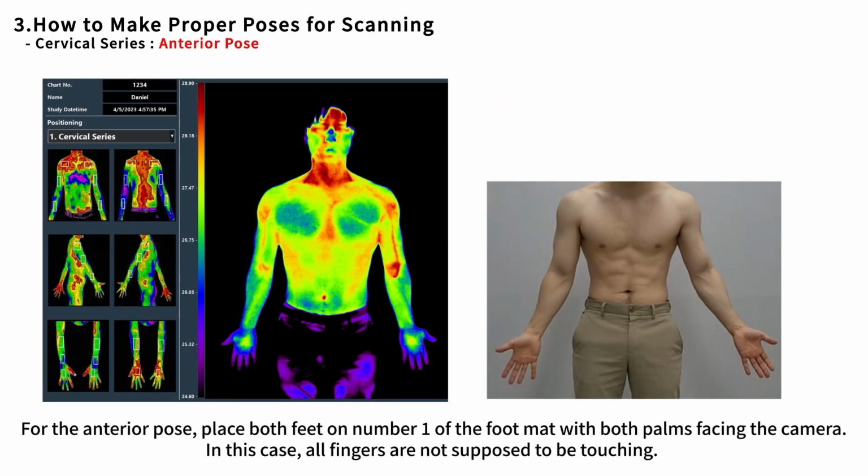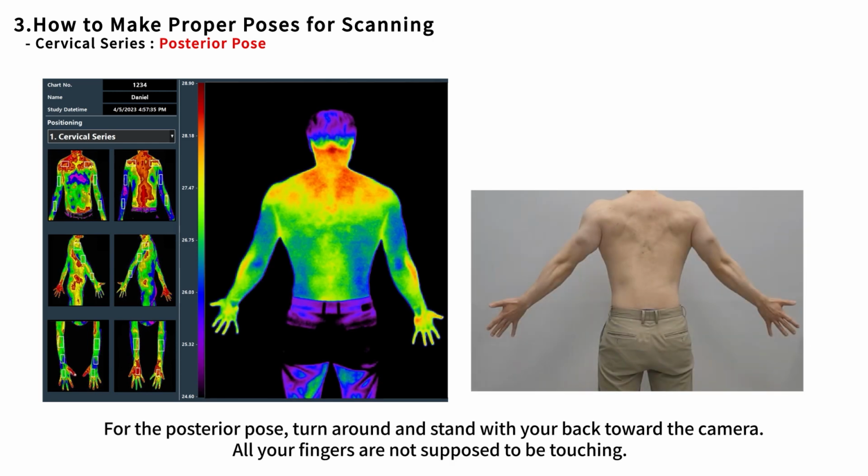For the anterior pose, place both feet on number 1 of the foot mat with both palms facing the camera. In this case, all fingers are not supposed to be touching. For the posterior pose, turn around and stand with your back toward the camera. All your fingers are not supposed to be touching.